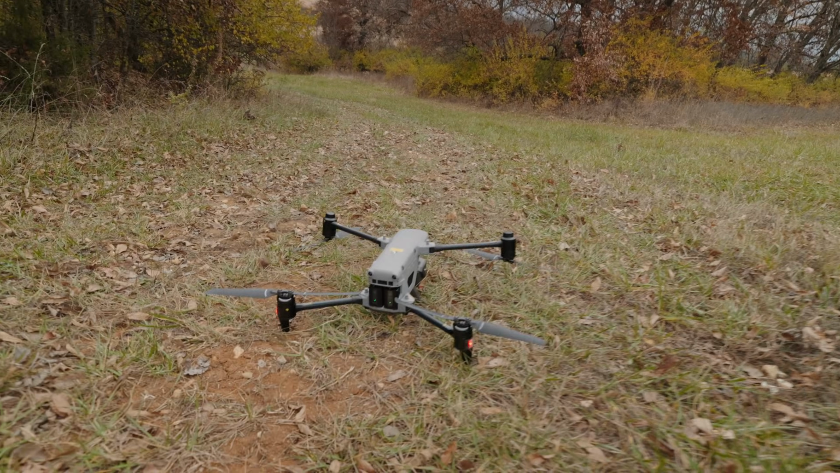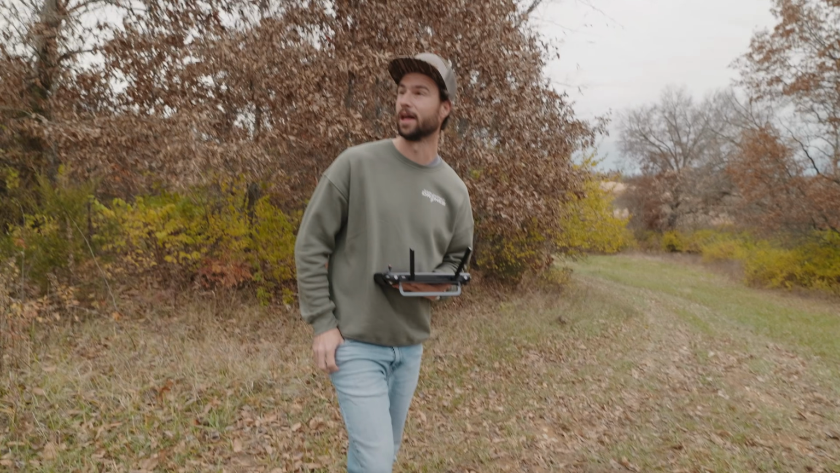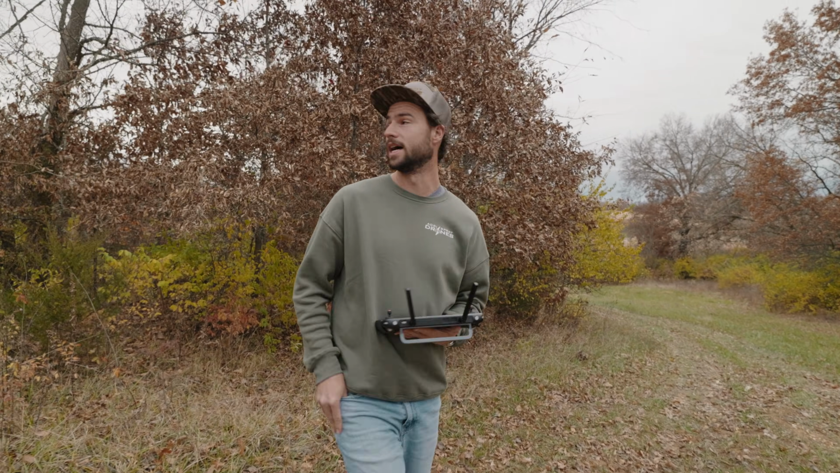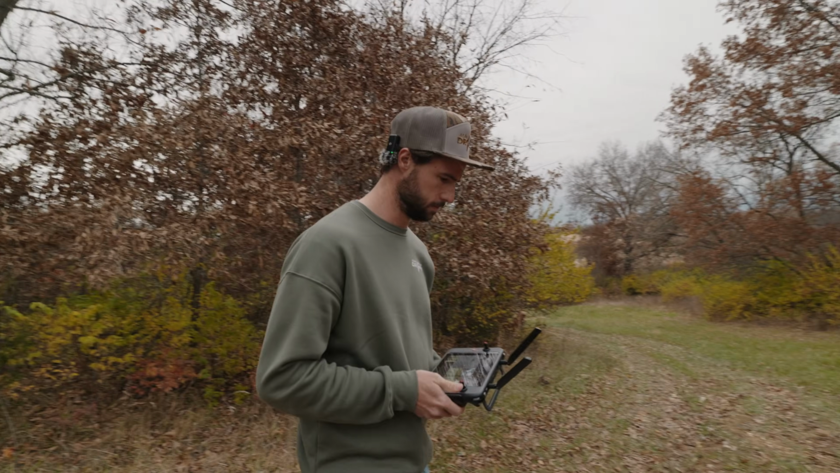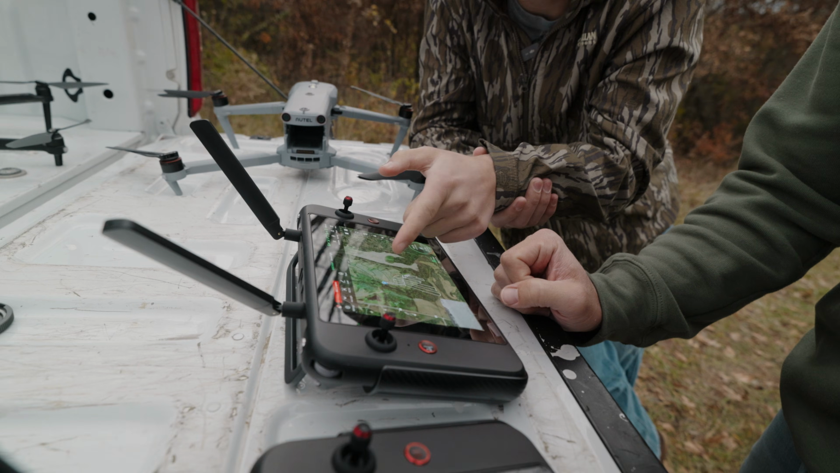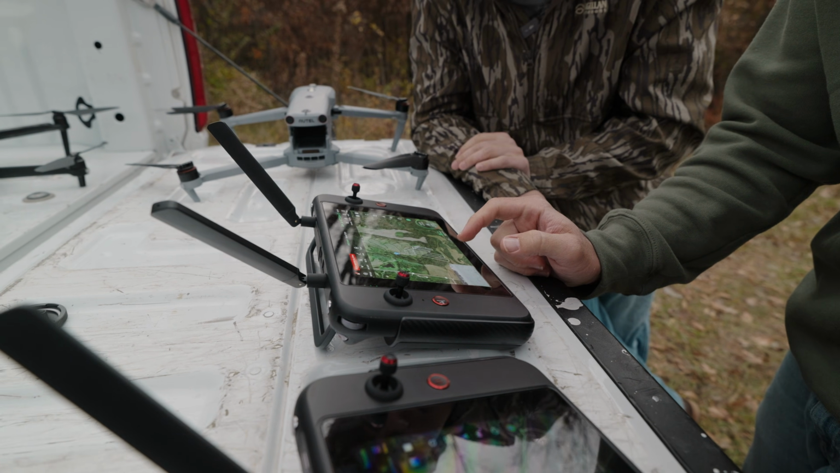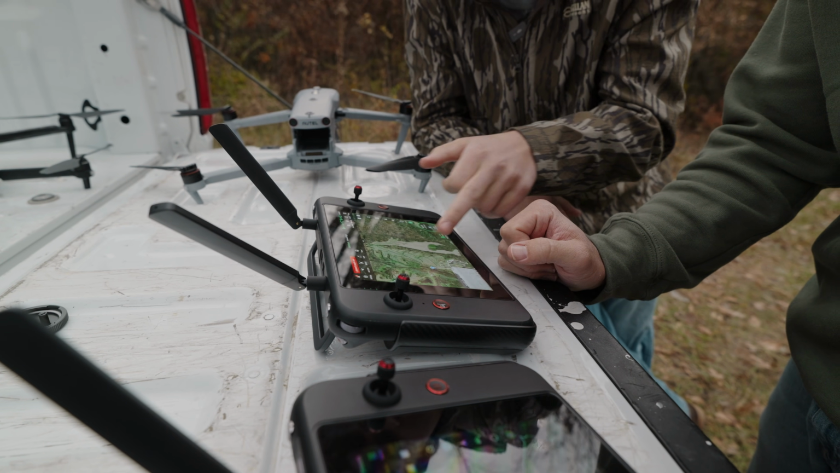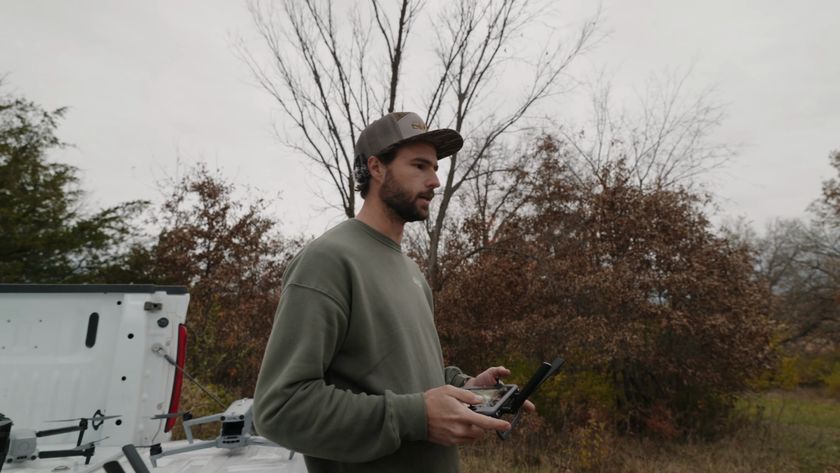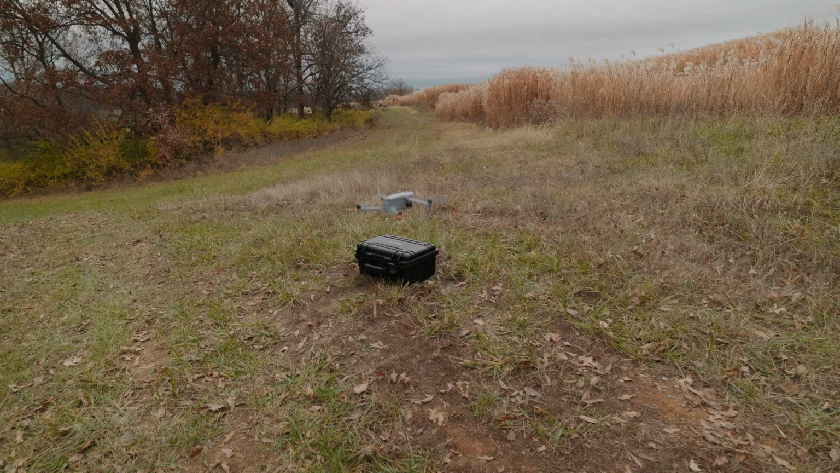Right at 30 minutes flight time in real world conditions with a lot of wind, flying fast and ducking down, checking things out. So pretty impressed with that. I guess maybe more into this miscanthus, because it'd be really easy to check it out real quick. Yeah, for sure. Maybe just this little tree line. All right, we're back to the 4T. Again, it's been everything we've needed, so we're gonna take off and keep looking.